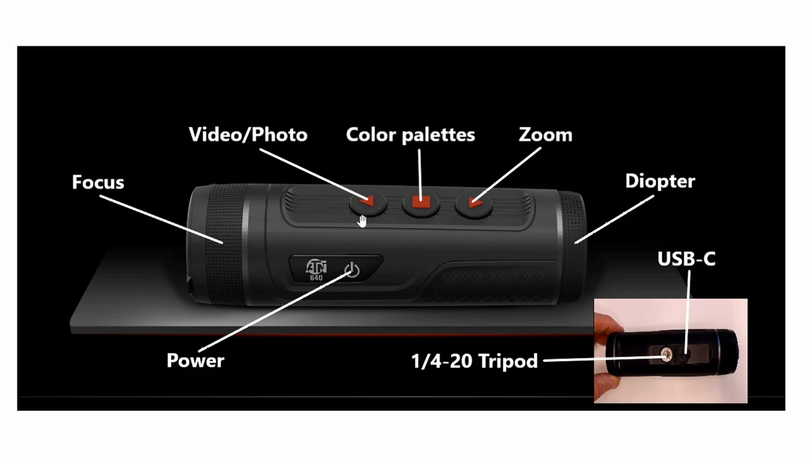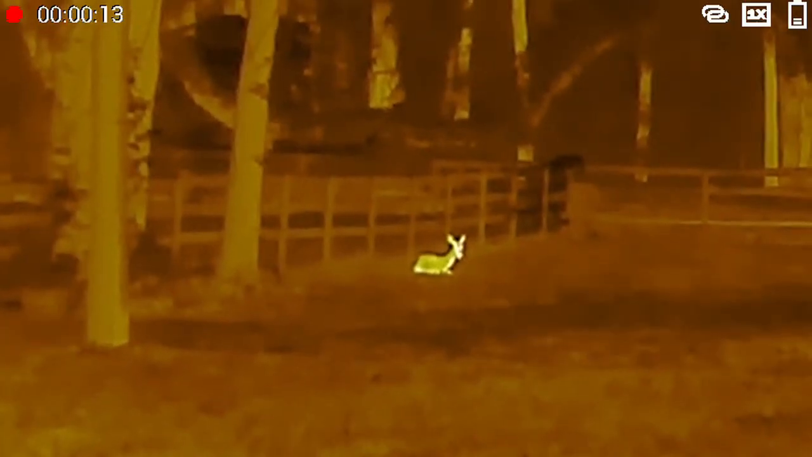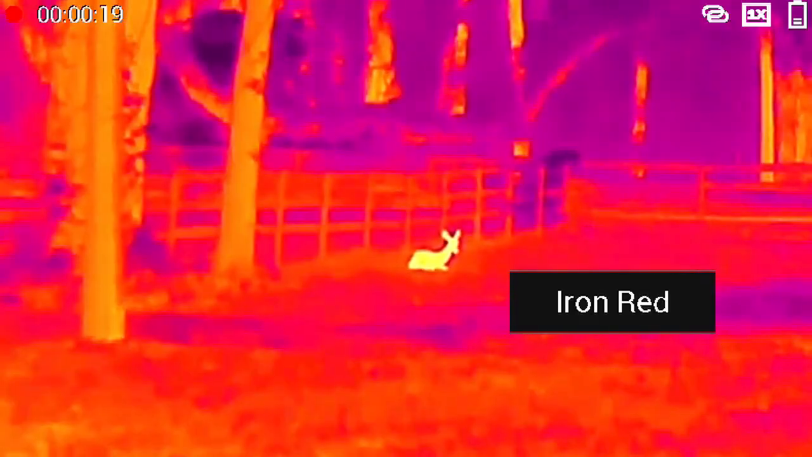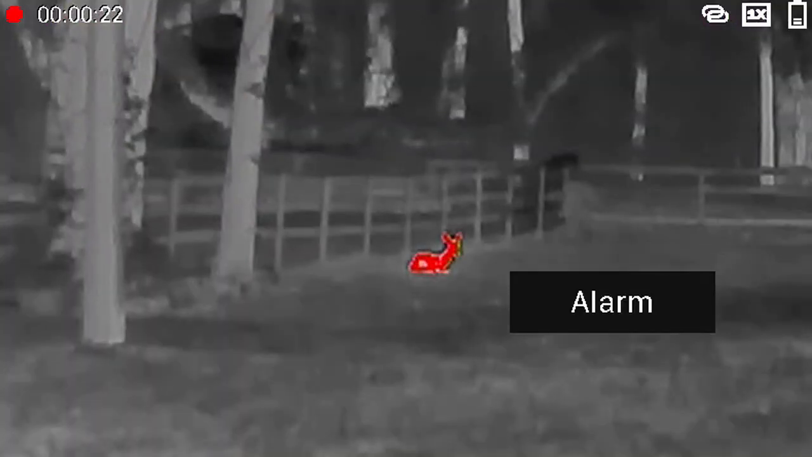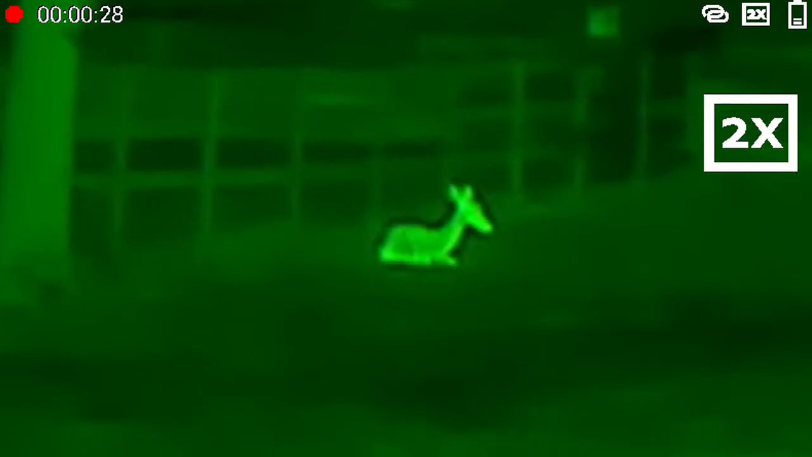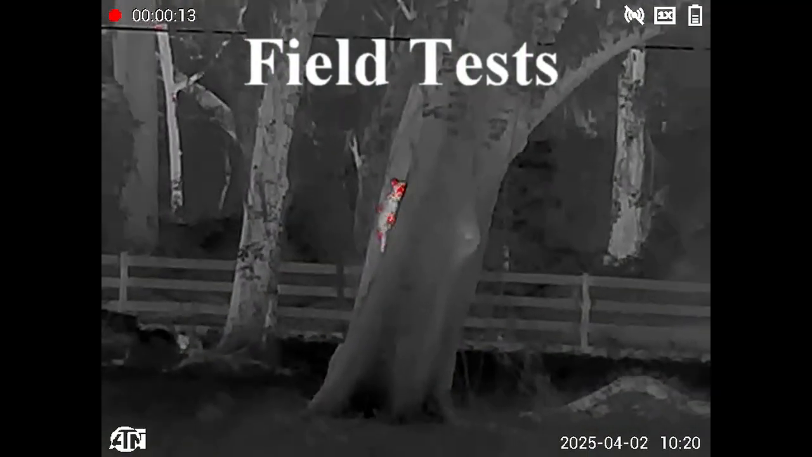After that, you really just have these 3 buttons: video and photo, color palettes, and zoom. If you want to take a photo, you just press this button once. And if you want to record video, you press and hold. For color palettes, starting with green hot, you press the button, switches to sepia. Press it again, you get white hot, then black hot, then iron red, and alarm. I really like the alarm because it pulls it out. Then the third button, you start with 1x, press the button, you get 2x, then 4x, and finally 8x. And that's pretty much it. Super easy to use. Alright guys, let's go out and see what we can find in the yard.